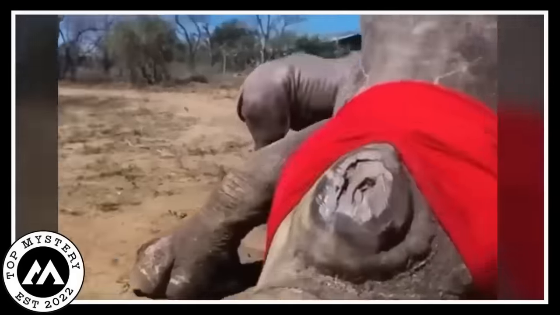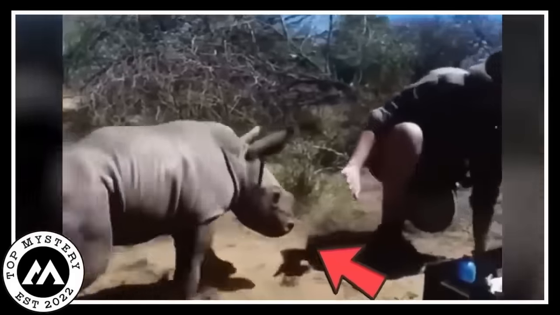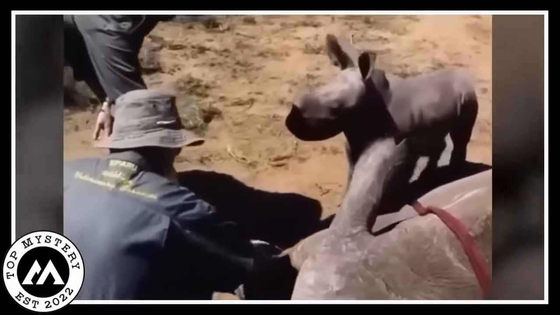The young rhino bravely defended its mother after it realized the doctors might hurt her. The little one, small but strong, bravely attempted to protect its mother. It resembles a crazy superhero tale in which the bravest people can be the smallest.